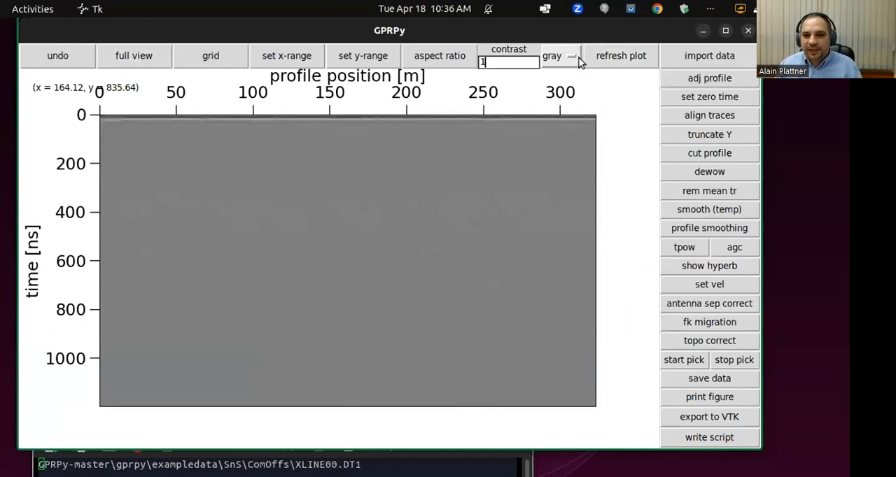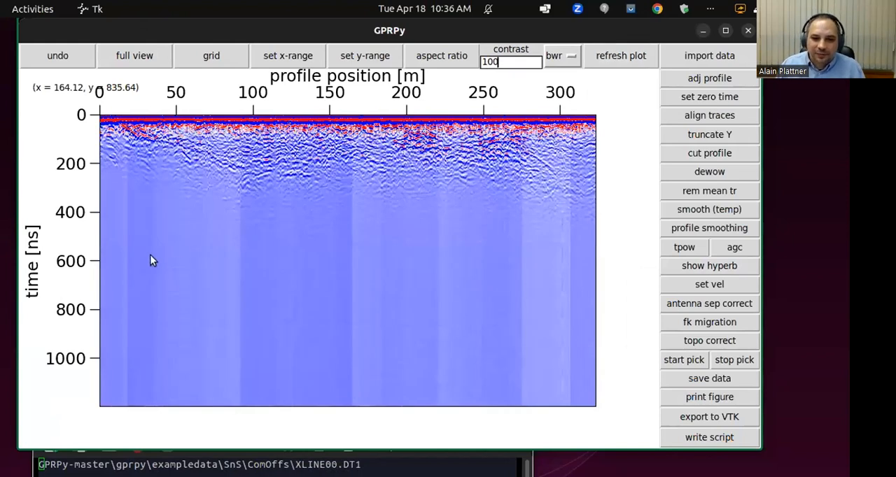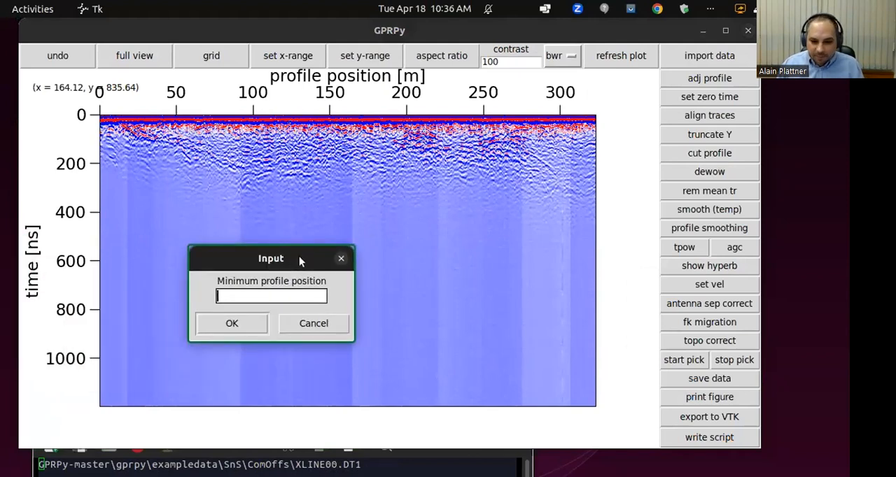So maybe, and in particular in this case, we see that even if we put the contrast to really high, that's too high. We don't really have any signal beyond 400 nanoteslas, really, or maybe 500, but let's say 400 for now. So cut profile just cuts everything below 400. If I type in 400, no, I apologize. That is truncate Y that does that.